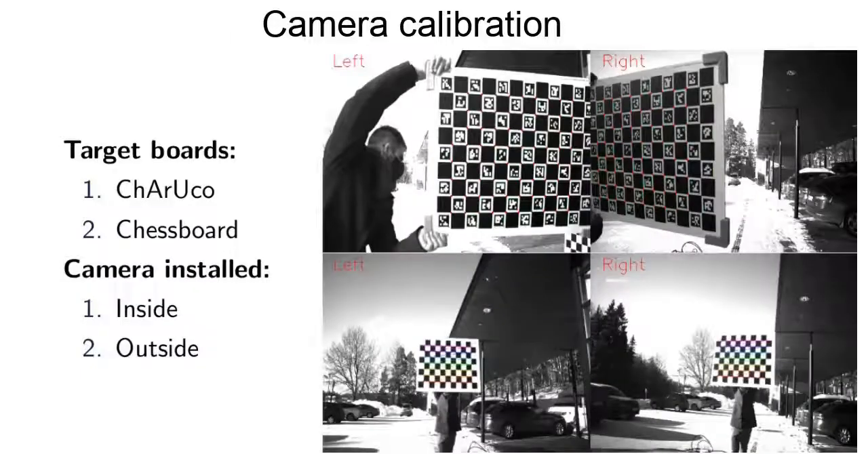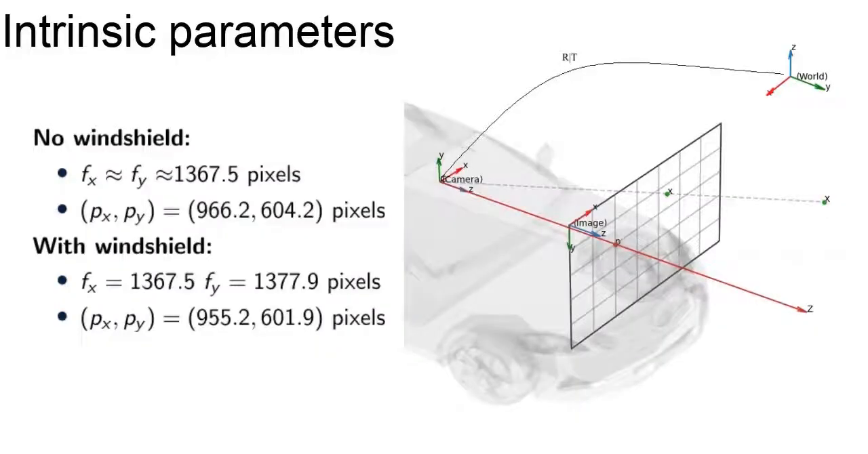Camera calibration was realized with OpenCV and 2 calibration boards for data collection. 2 datasets were collected, with cameras inside and outside the car, to estimate the windshield effect on calibration. The windshield introduces noises that increase the focal length mostly in the y direction and shifts the principal point down on the x-y axis. It also increases the reprojection error.